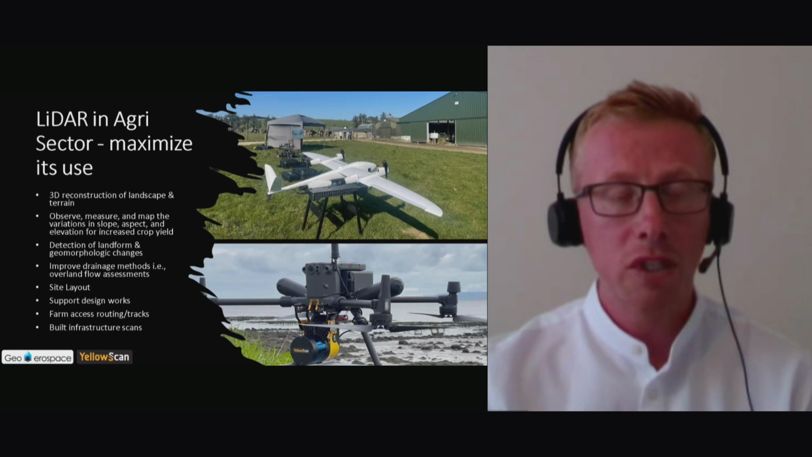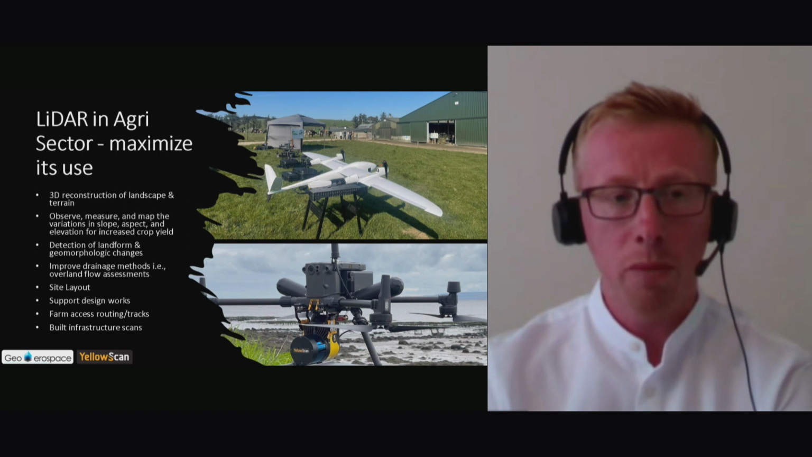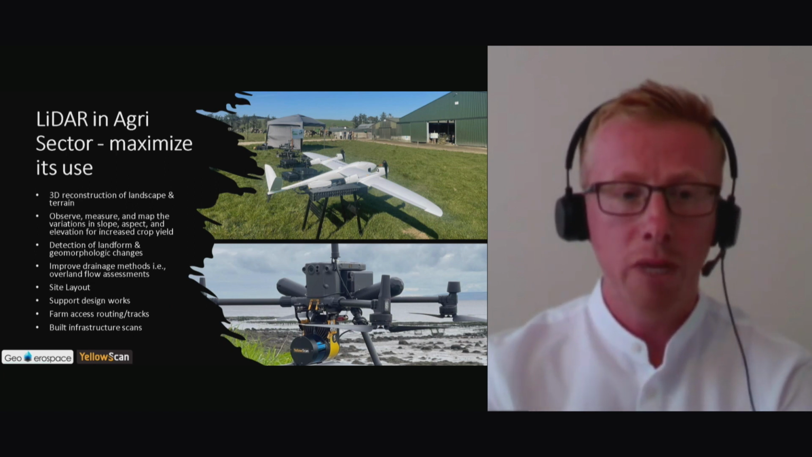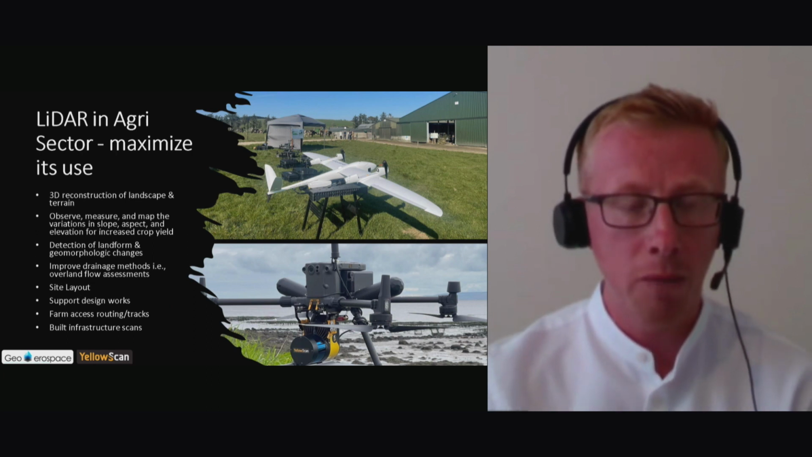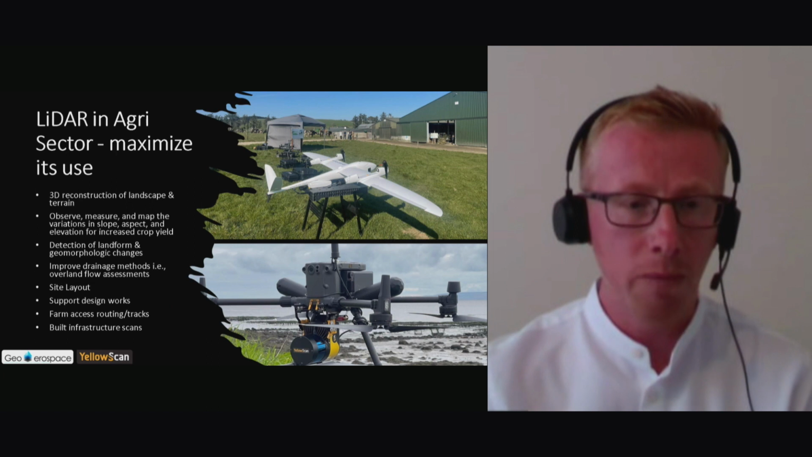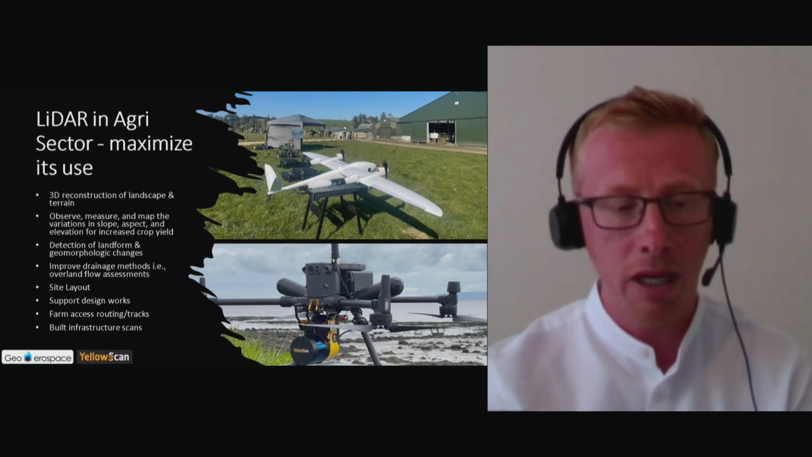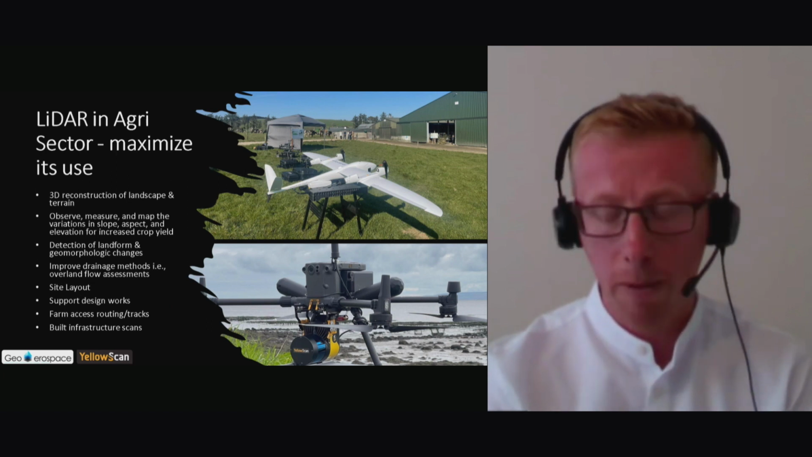I guess what's important to note is, when we go and do this work, it's all about the additional services that we can offer our customers. So obviously you can reconstruct the entire landscape in 3D, to measure and map the slope, aspect, and elevation, which helps crop yield on farms. So giving this LiDAR data to farmers is really important as part of this project to help them increase their crop yield. There's obviously, you can improve drainage methods, overland flow assessments, and ultimately it helps with design, site layout for access tracks and routing, and then built infrastructure as well from a planning point of view for the future.